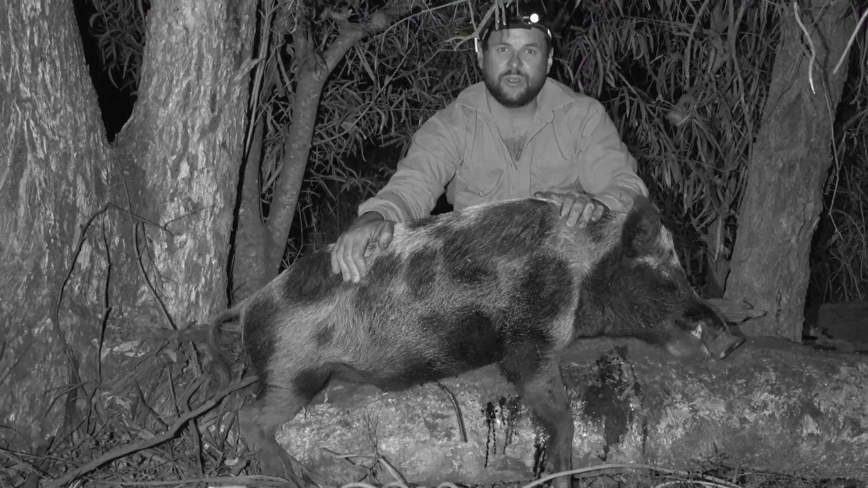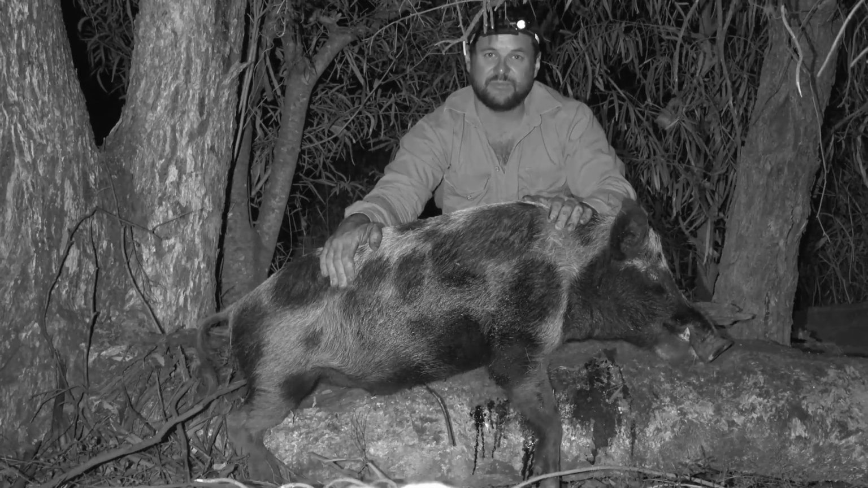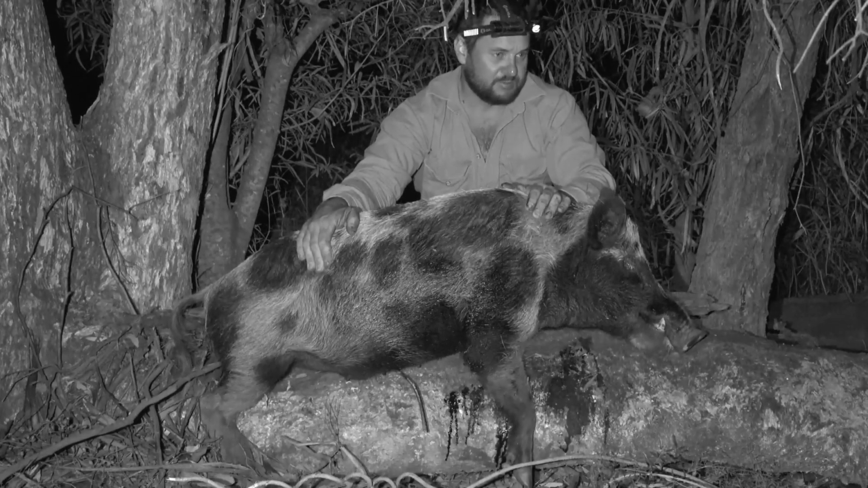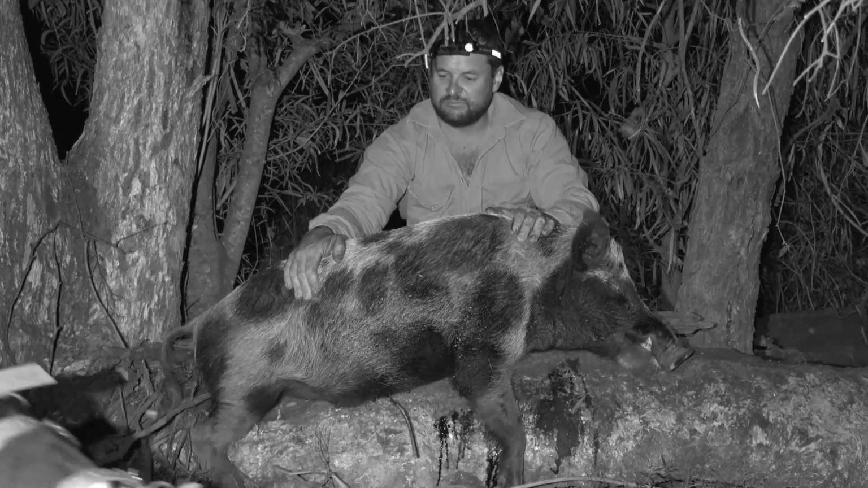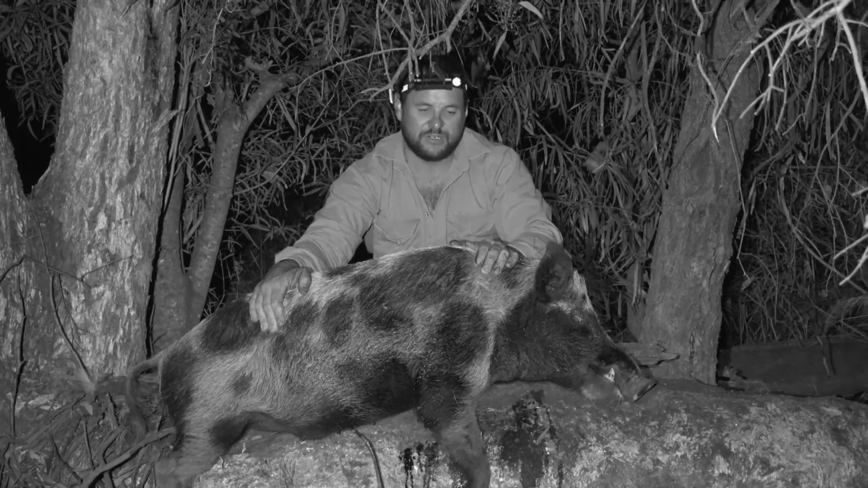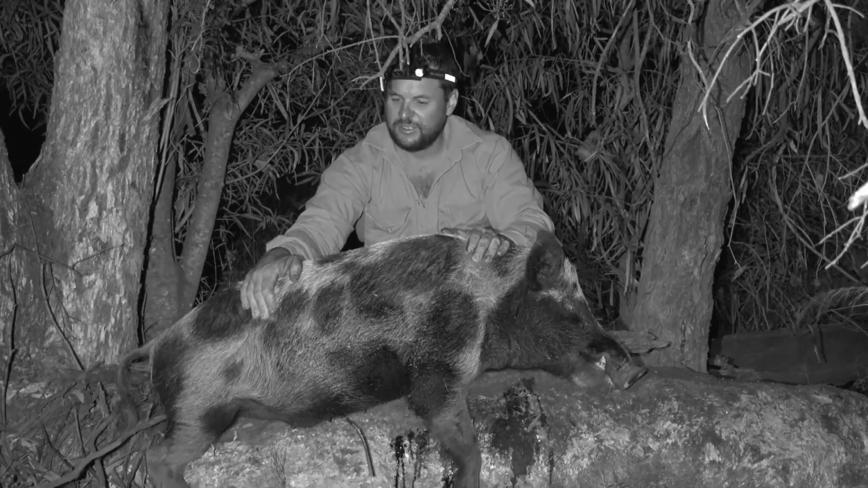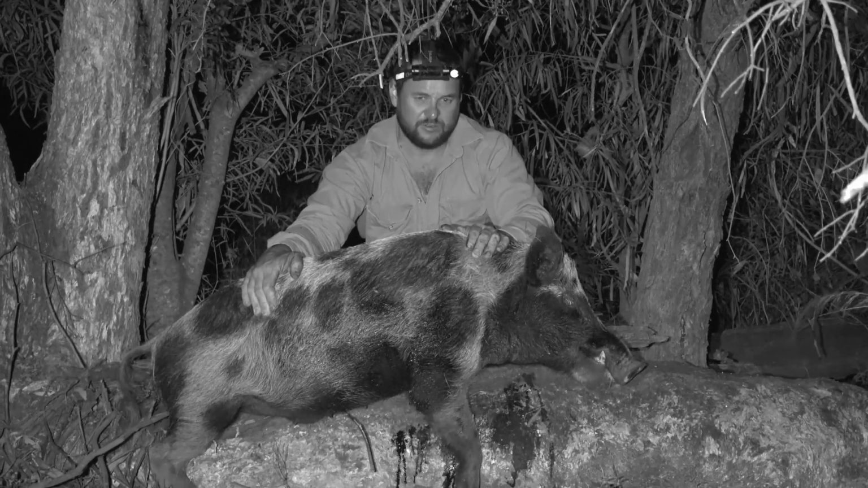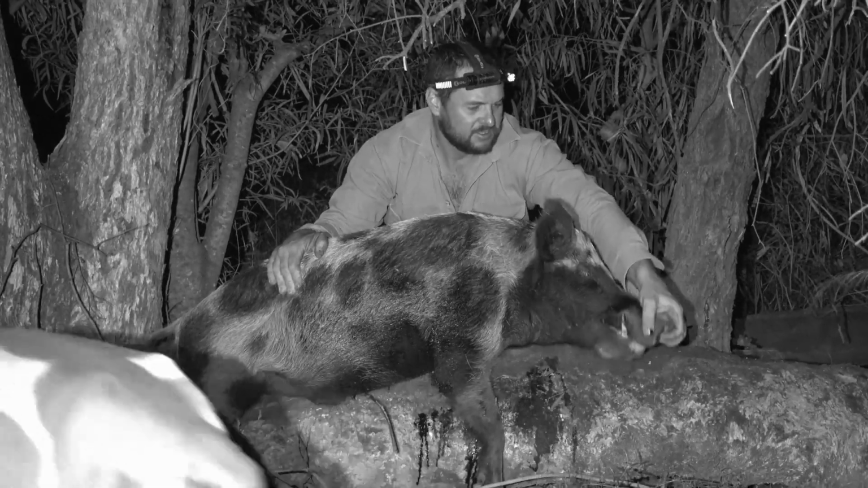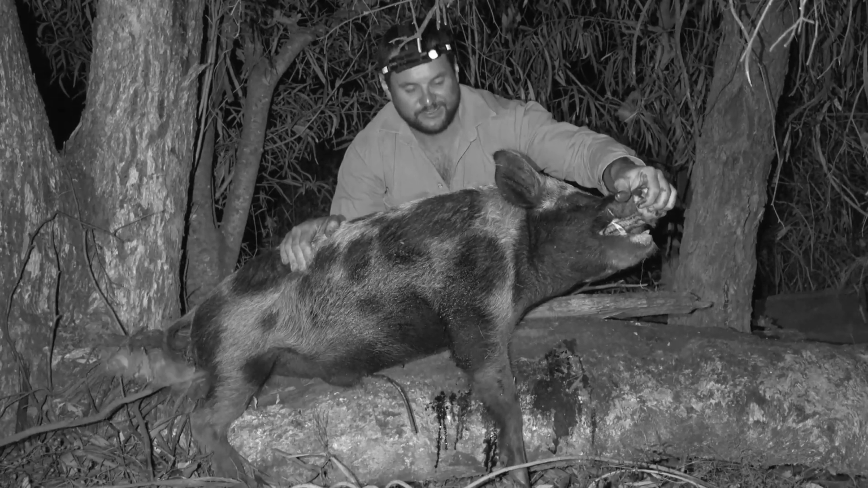Not a bad little boar here, caught by Trapper and Rain, with Pip backing them up and giving them a hand. He's not a bad little pig. He might have went 50, 55 or so. Give Pip a bit of a tune up on her front leg, but she's still walking around alright. I don't think he'll need any stitches. Didn't have to go too far for him, but good little fella. Nice little tusks. Better than the last one we got anyway.